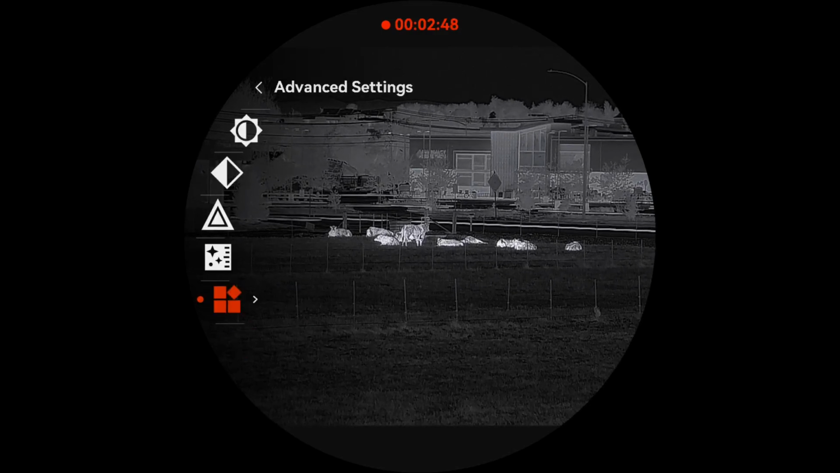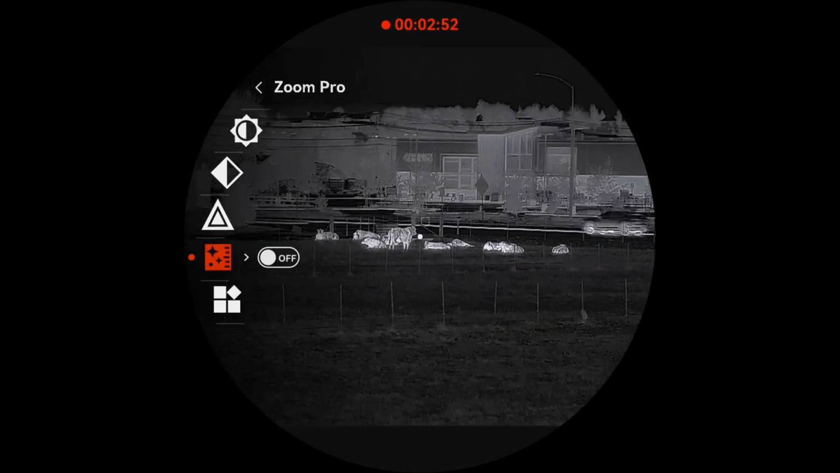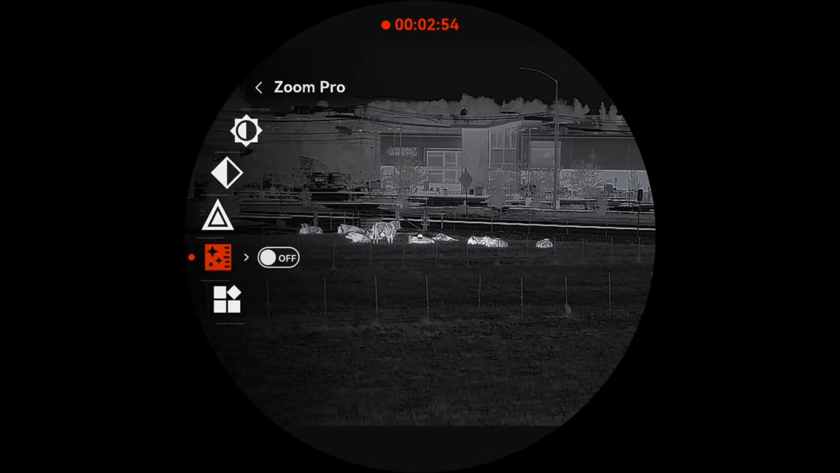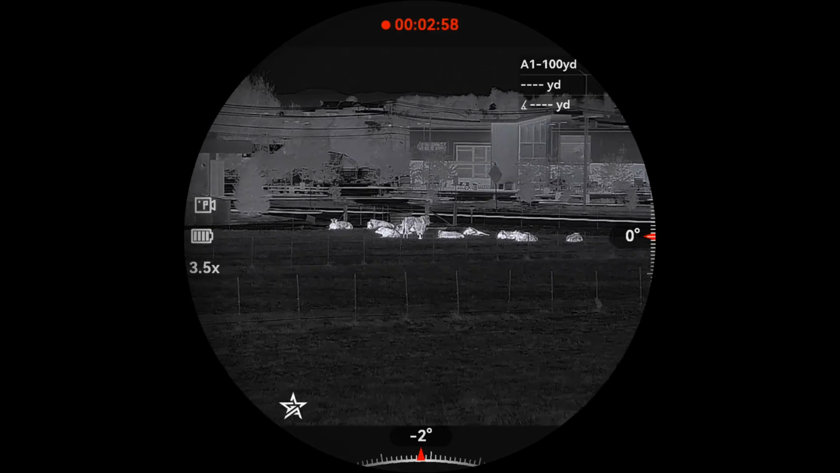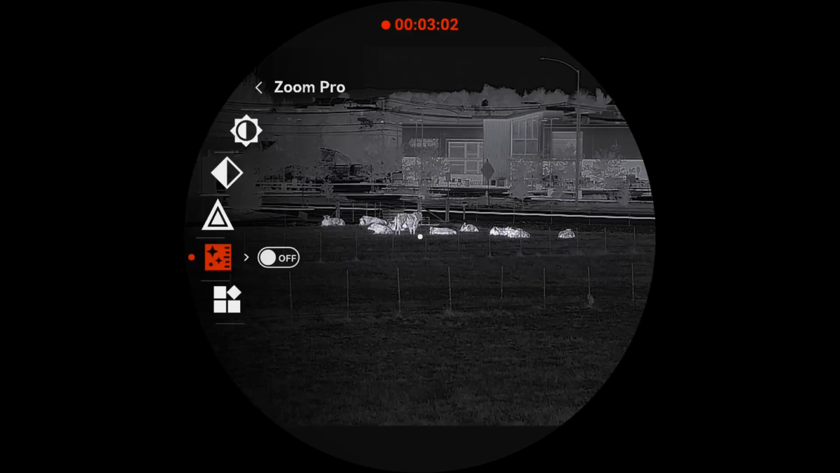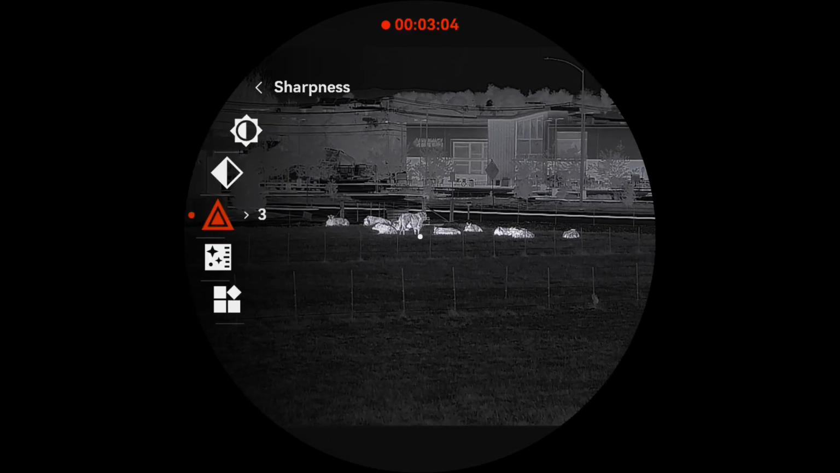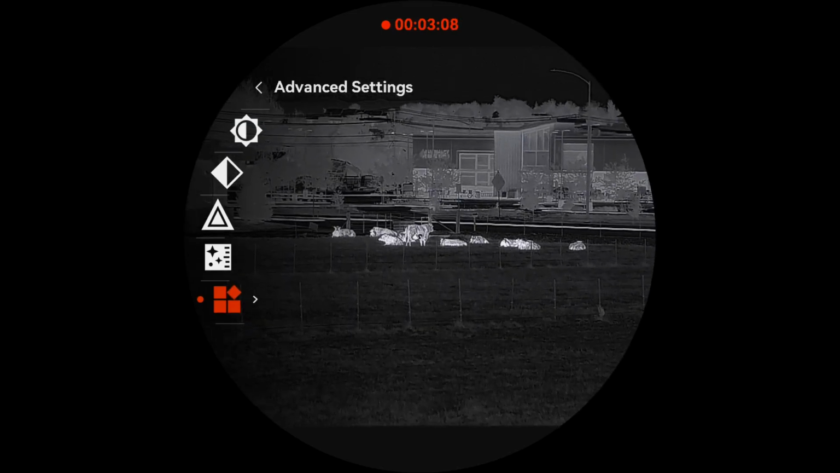Let's see here, it is probably right here. I jumped in too fast, so through the menu. When you go from viewing through the rifle scope, hold the left button down for about 3 seconds, and it'll come to this short menu. I've got my brightness at 5.